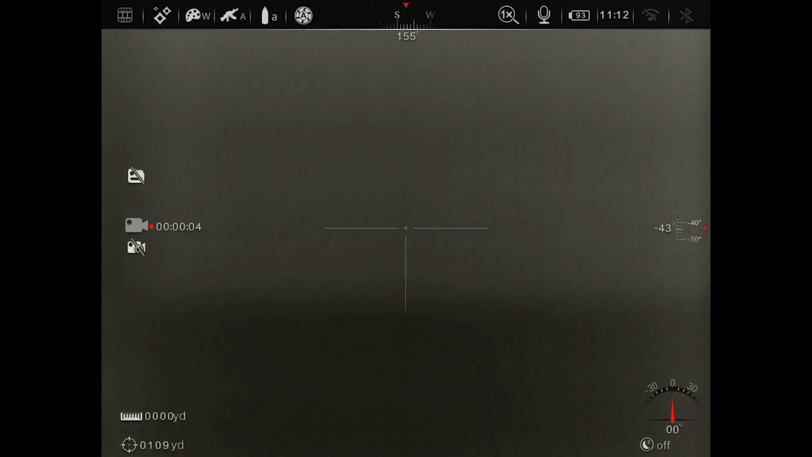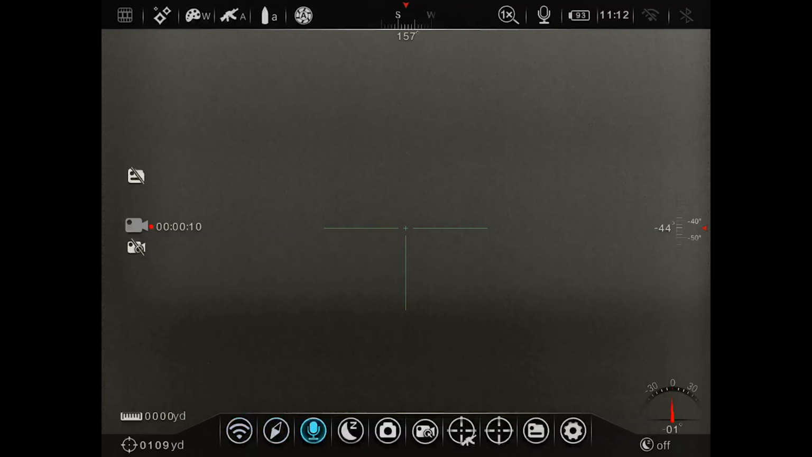Alright, let's go through the main menu. So I'm going to long press the round rotary dial. You see the menu bar come up on the bottom. First is going to be our Wi-Fi. We can enable or disable our Wi-Fi if we want to use the app. That's the Infiray outdoor app that lets you stream and pull videos and images off onto your phone or tablet.